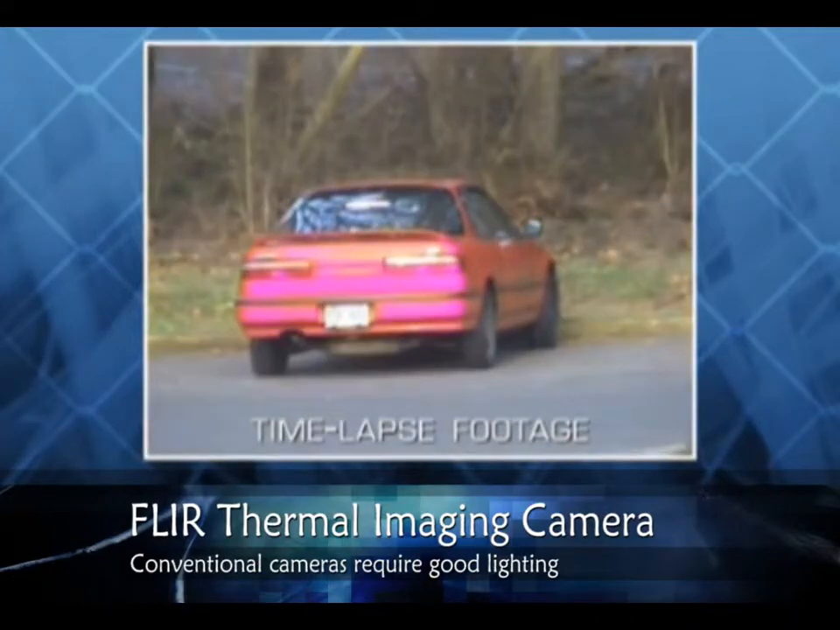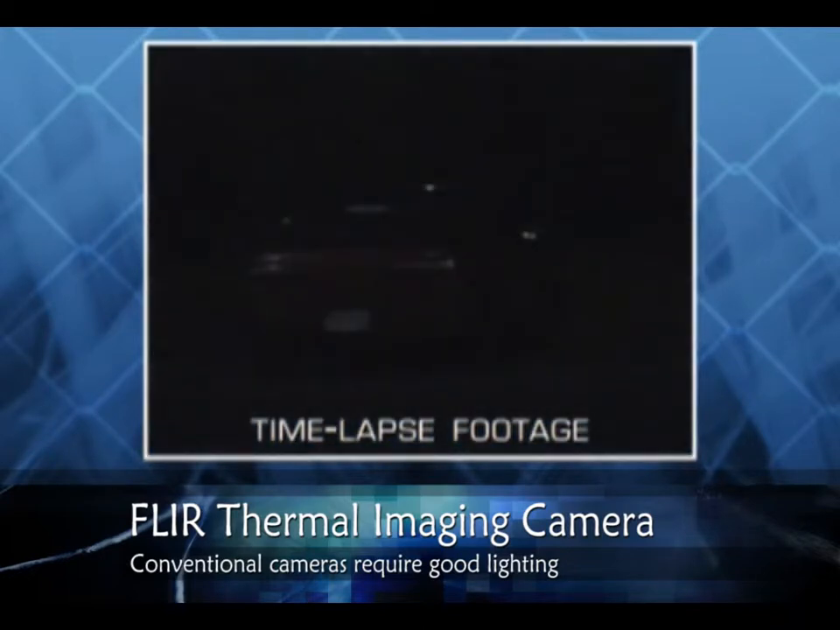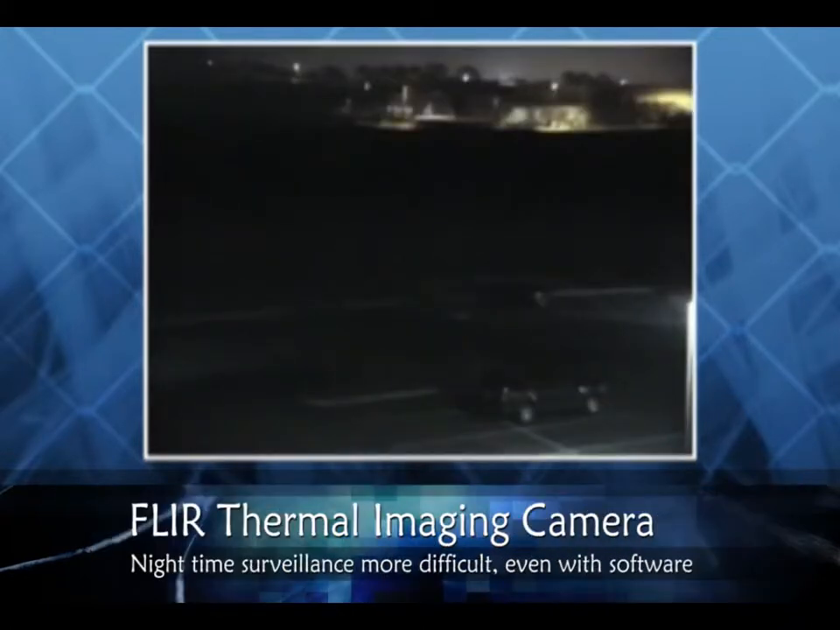Conventional CCTV cameras rely on color contrast to generate a meaningful image. At night, without powerful lighting to help them out, this contrast is hard to come by. This makes activity in the shadows or the boundaries of the lighted areas difficult to detect, and particularly hard for video motion detection software to recognize.